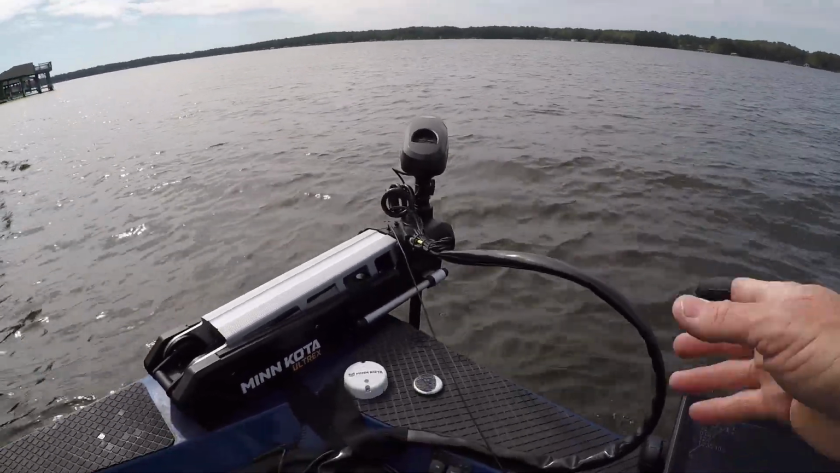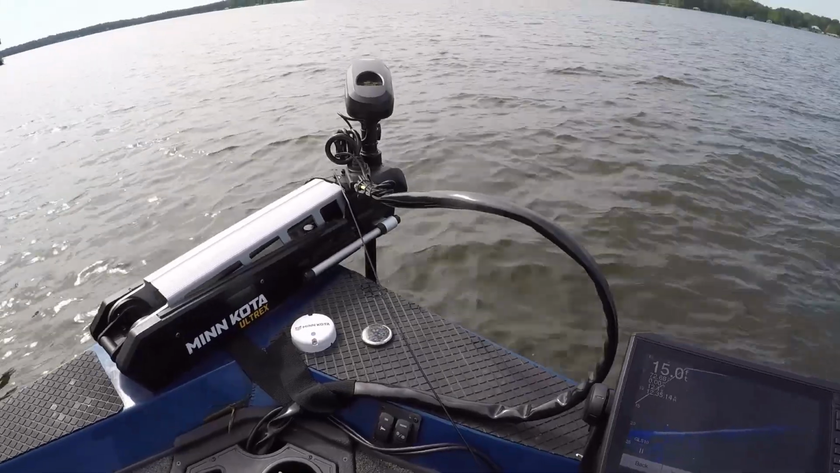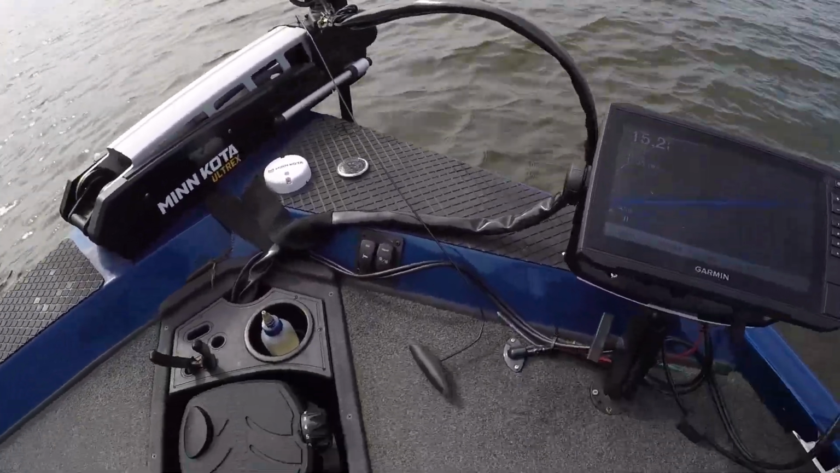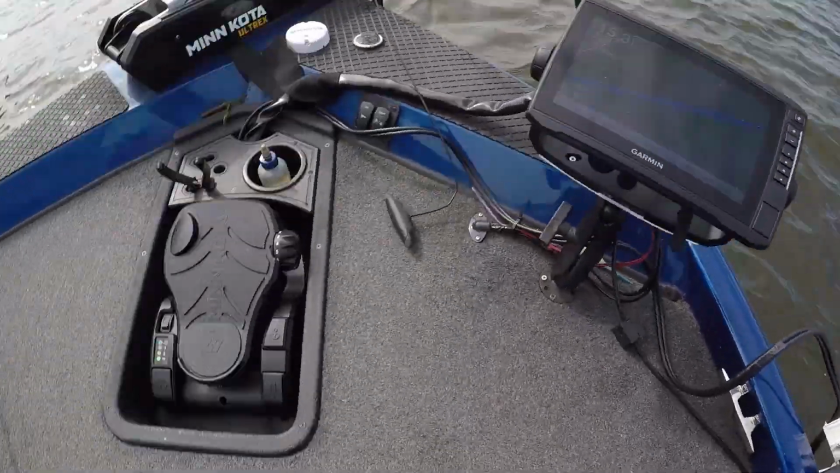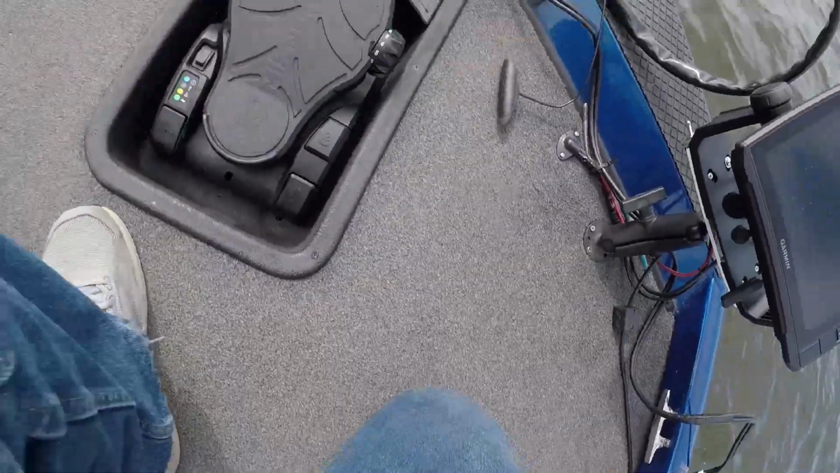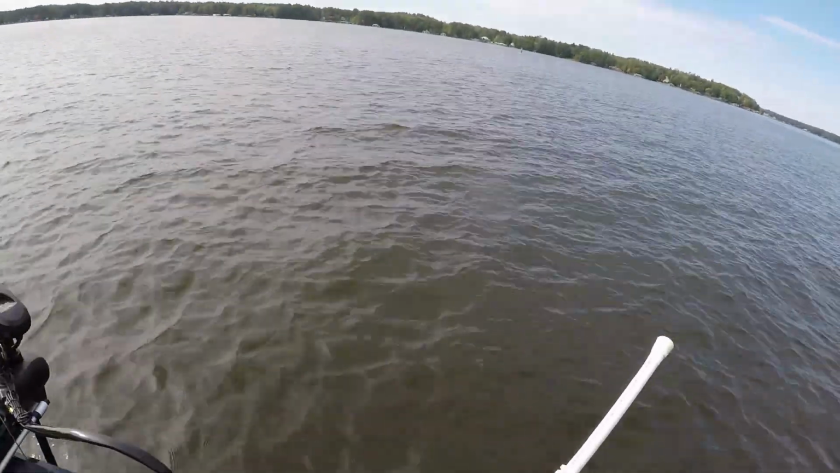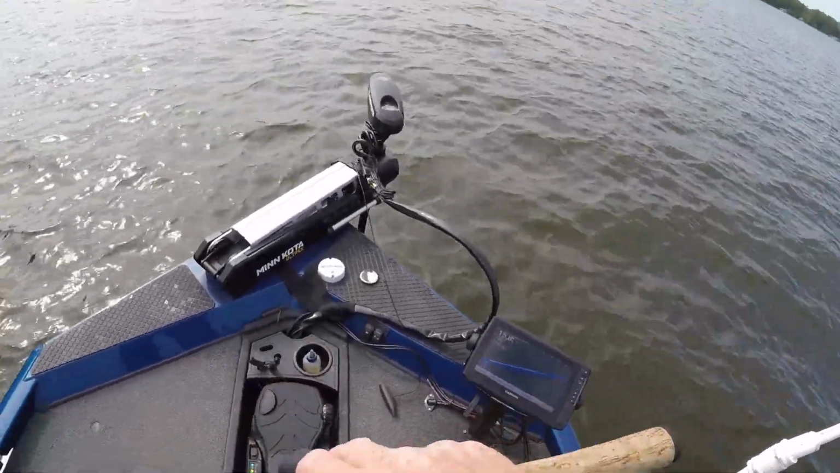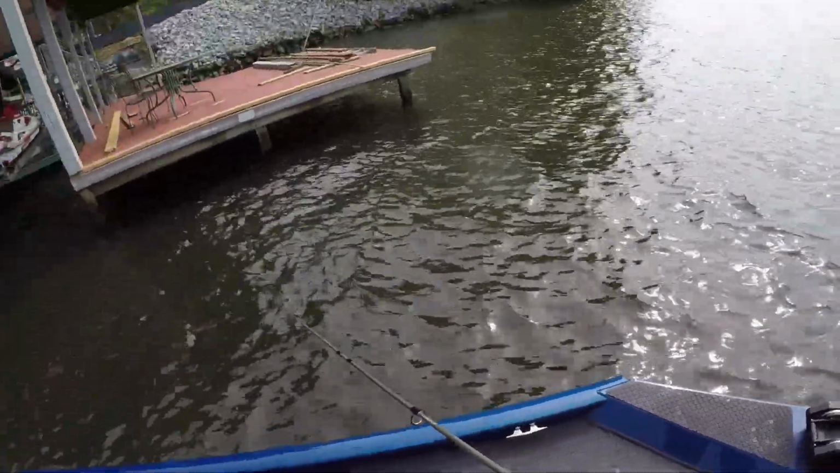So after I used it a couple times on the trolling motor the first weekend, I knew I had to do something different. I went online and found these. They make these out of stainless steel and aluminum, and they're like $250. Then you got handles separate. Handles $40. I'm going like, what? You're gonna have $250, $275 in that thing?